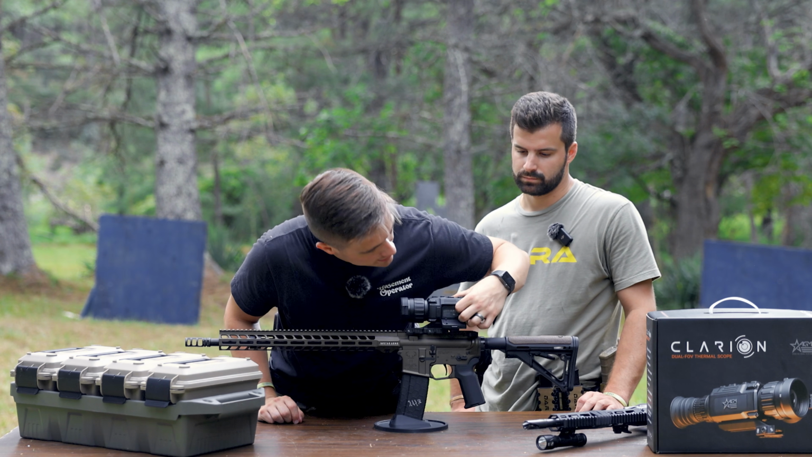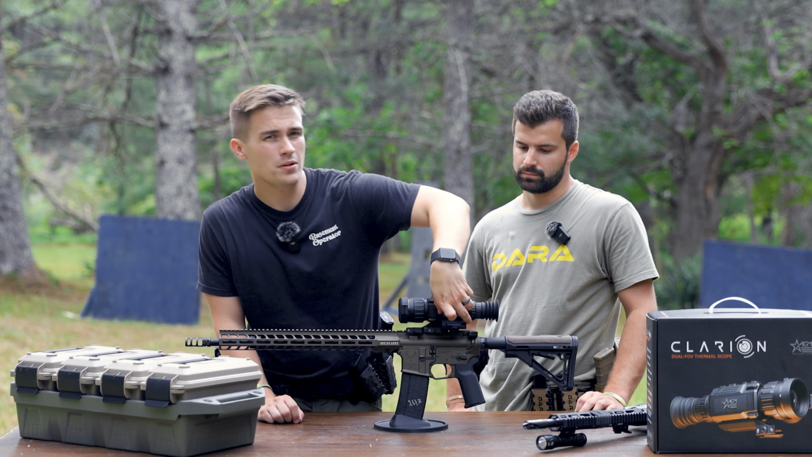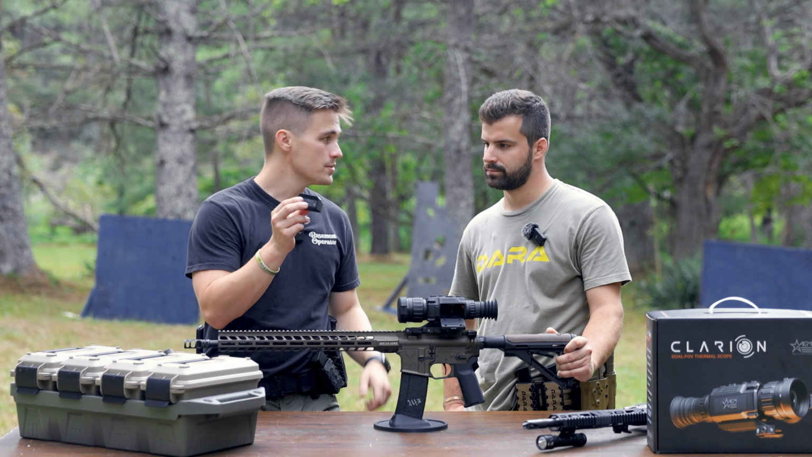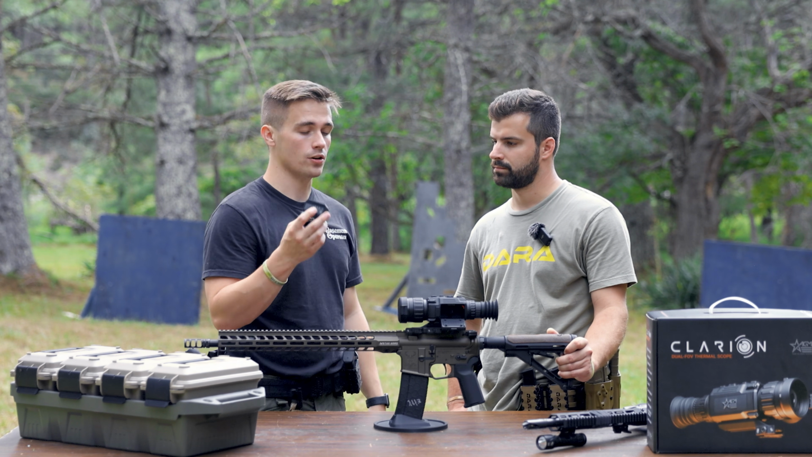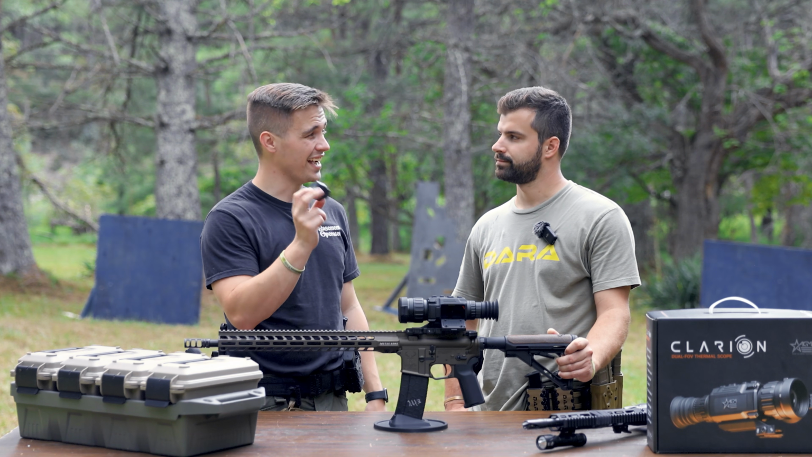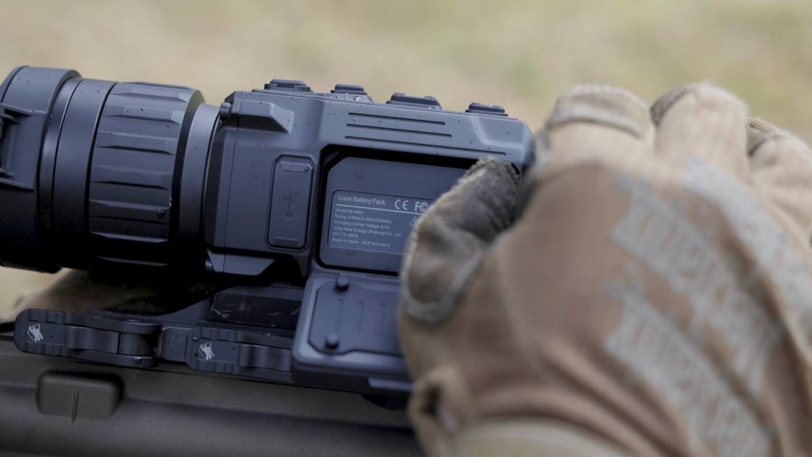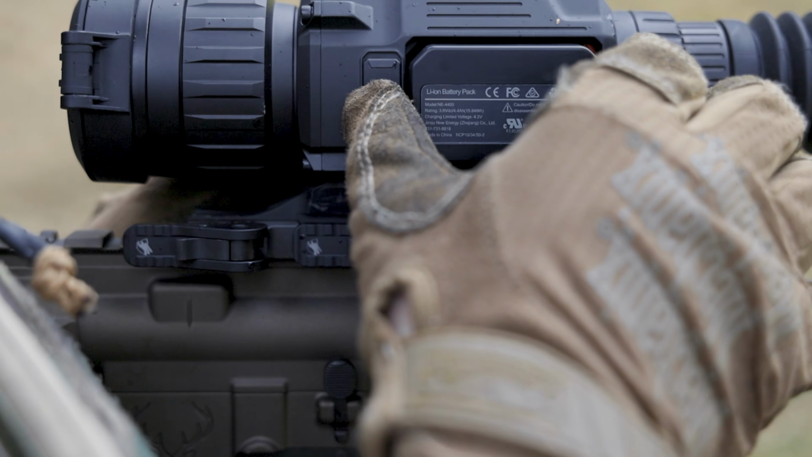So the battery in the Clarion and pretty much all of AGM's new lineup has these proprietary batteries. These batteries are rechargeable and they last 9 to 11 hours. Pretty good. That's a whole night's worth of hunting. Yeah, that's pretty good. So you get 2 of them when you get the Clarion.